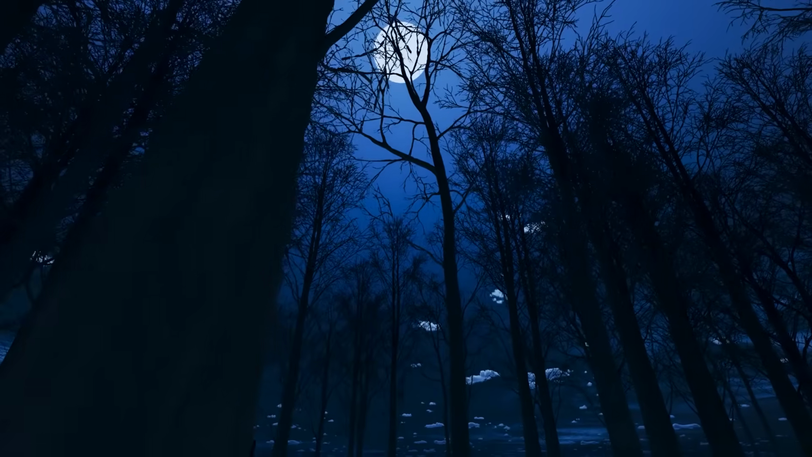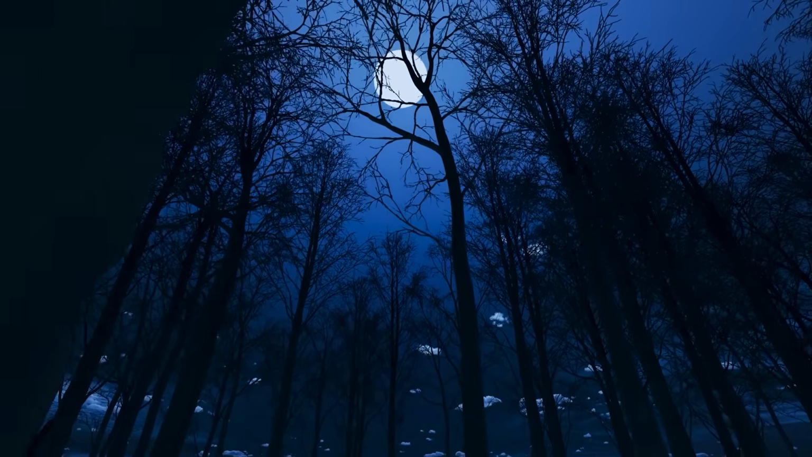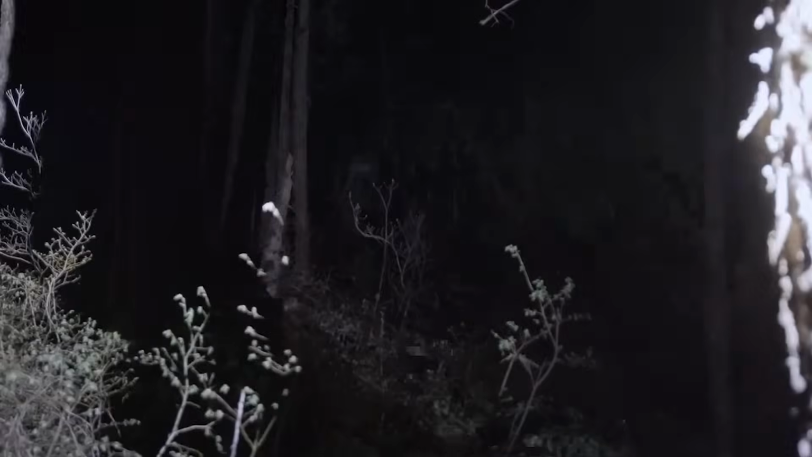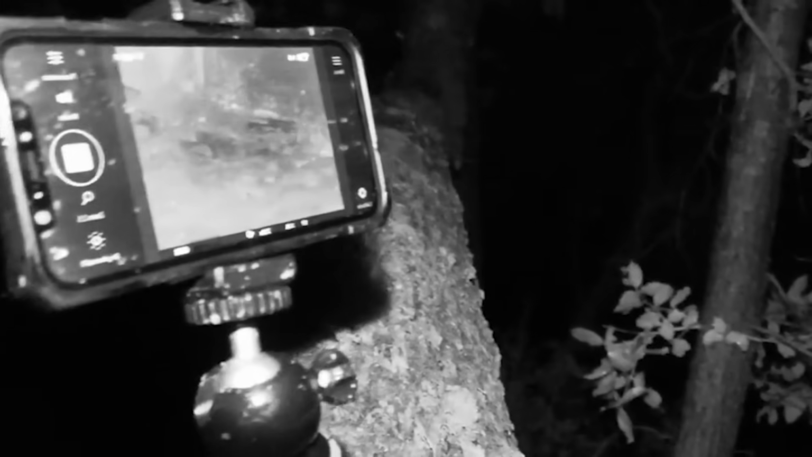As the team settles in, the quiet of the night presses in, and the minutes seem to stretch on forever. The anticipation is palpable. Every sound feels amplified. Every flicker of movement in the trees seems significant. The team scans the horizon, their eyes fixed on the thermal screen, waiting for that one fleeting moment when a heat signature will appear, when the warmth of a creature, large and out of place, will light up the screen.